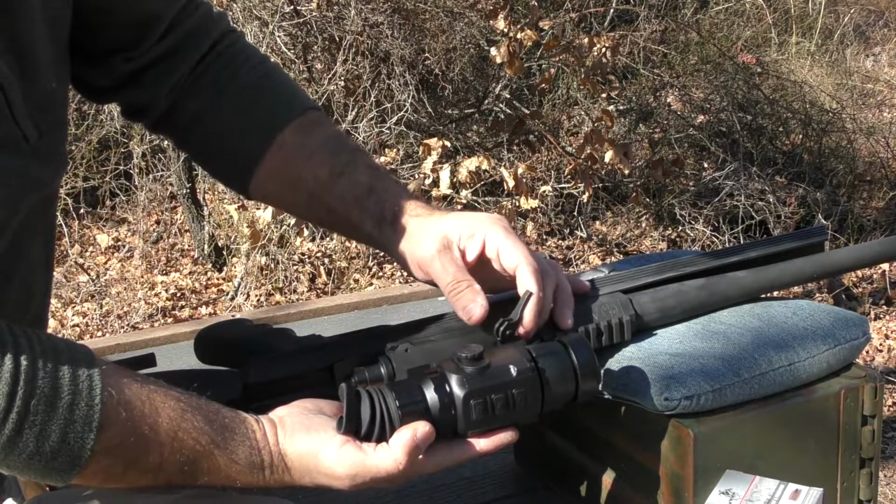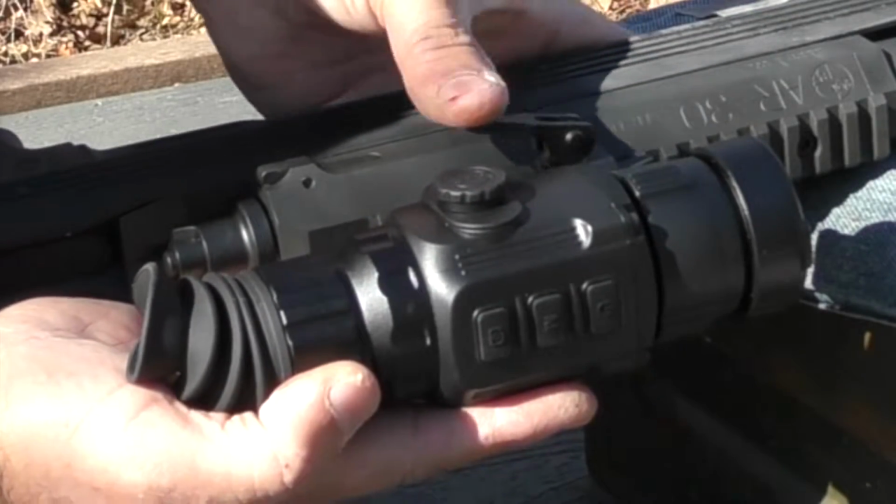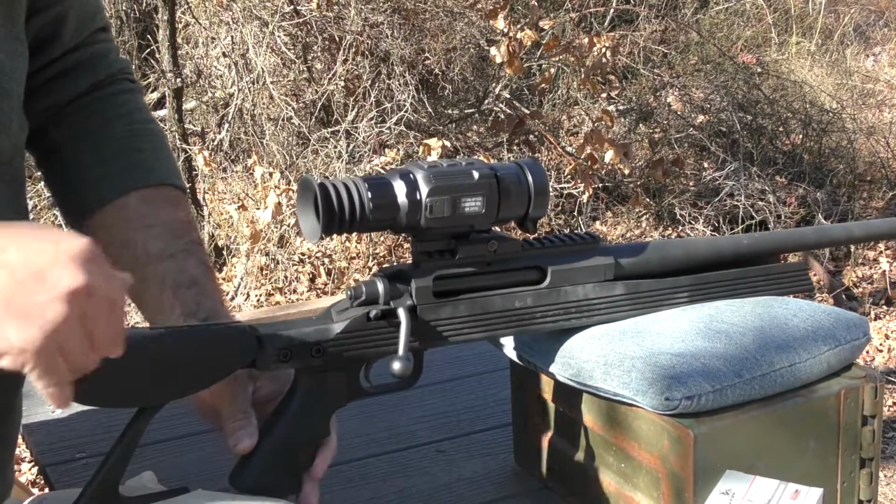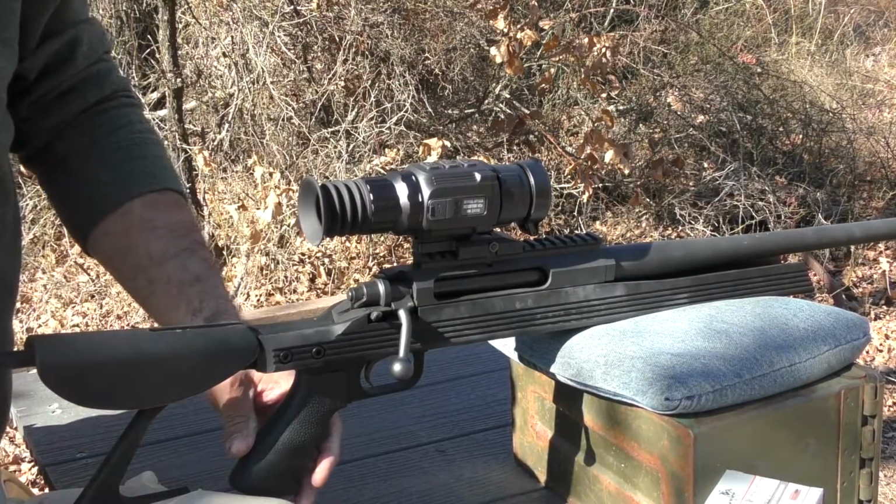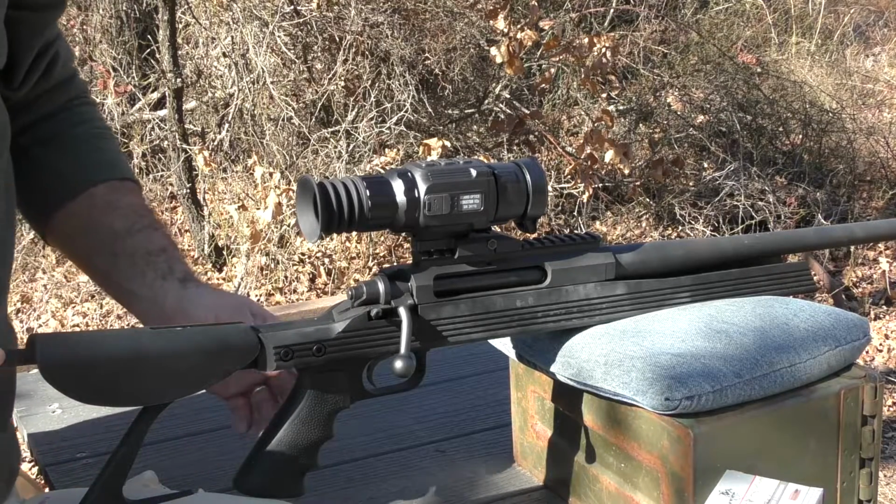Okay, so right there, I'm getting tension about 60 degrees. And that should be all it takes for that scope to be tensioned correctly and adequately so it doesn't move.